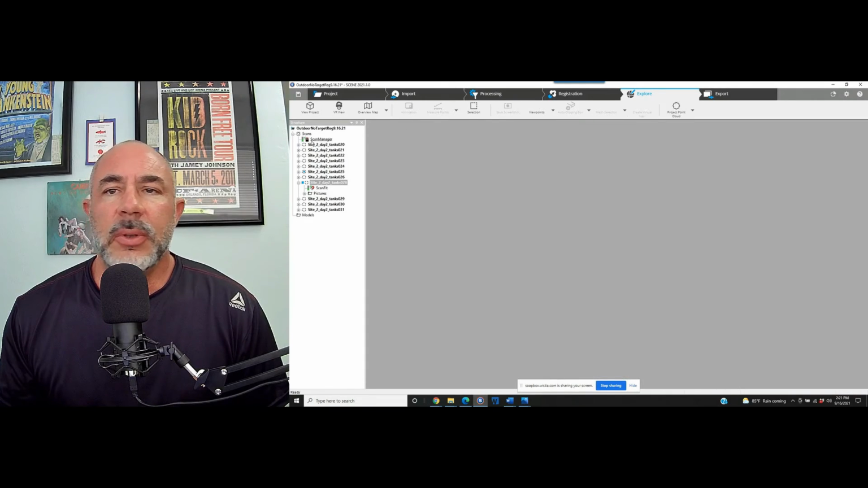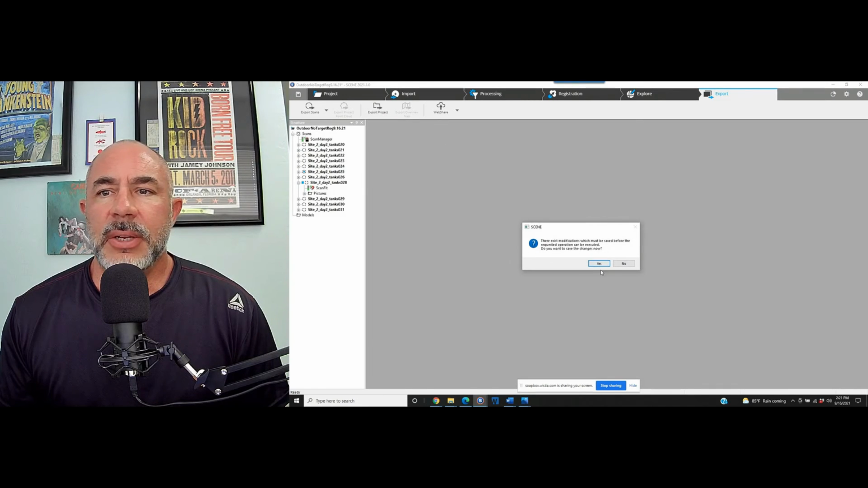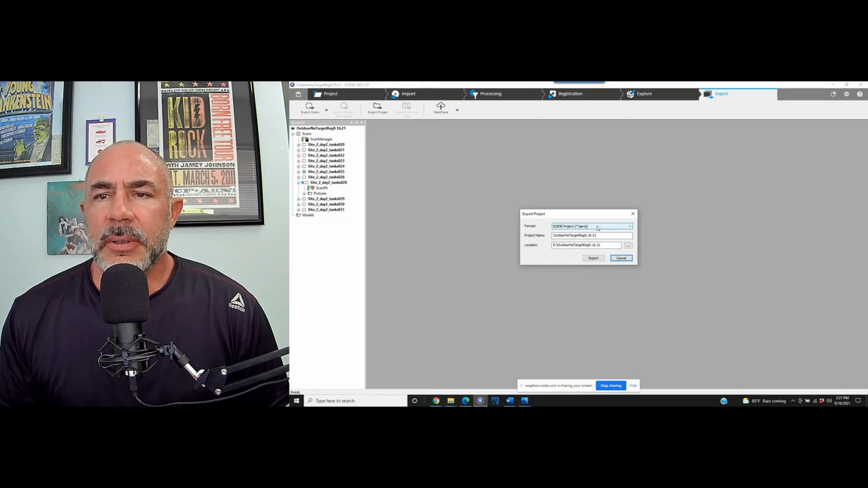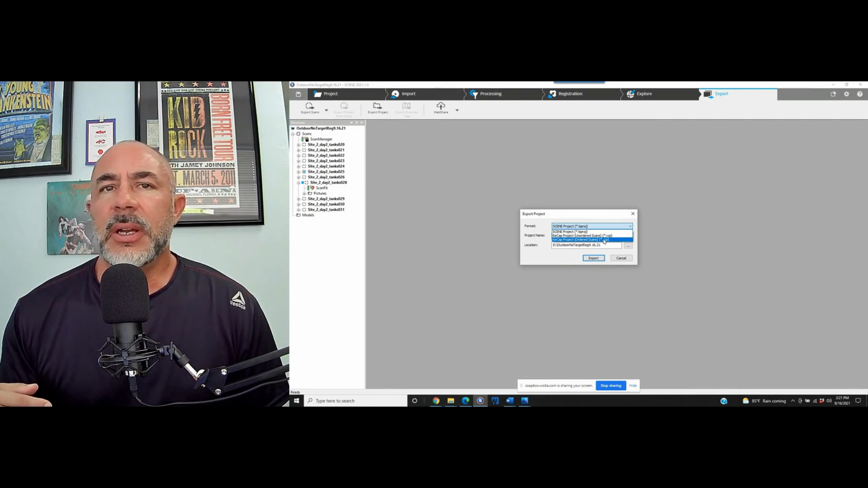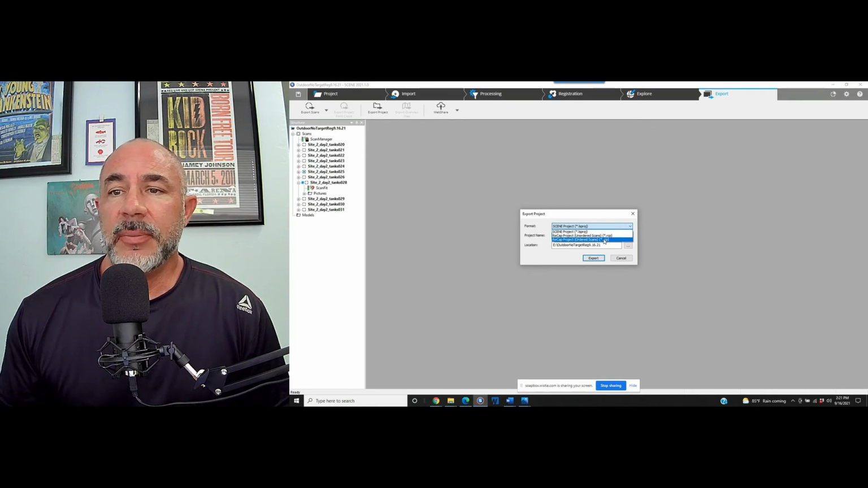So now we can go and export our project. We're going to export the project and not the scans individually. Go ahead and do a save. And we're going to choose Recap Project, Ordered Scans, because we have done the registration. There's no need to do any registration in Recap when it's exported this way.